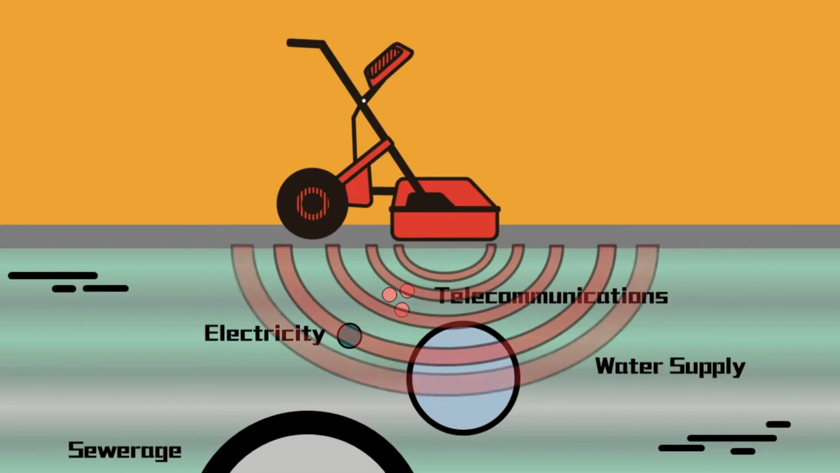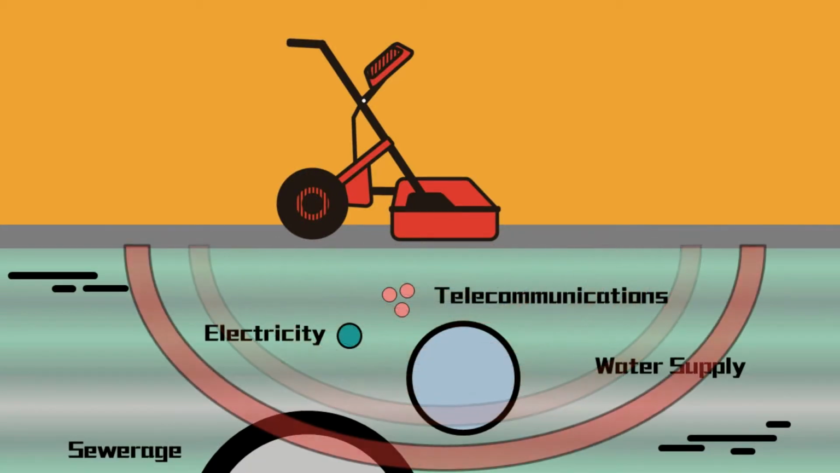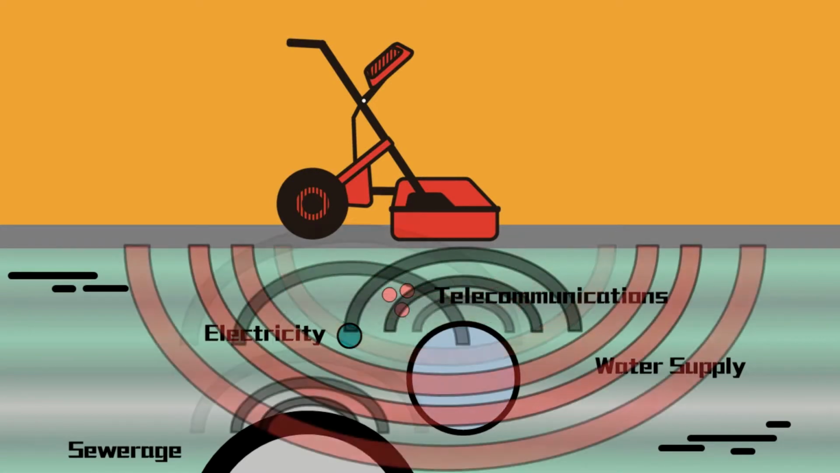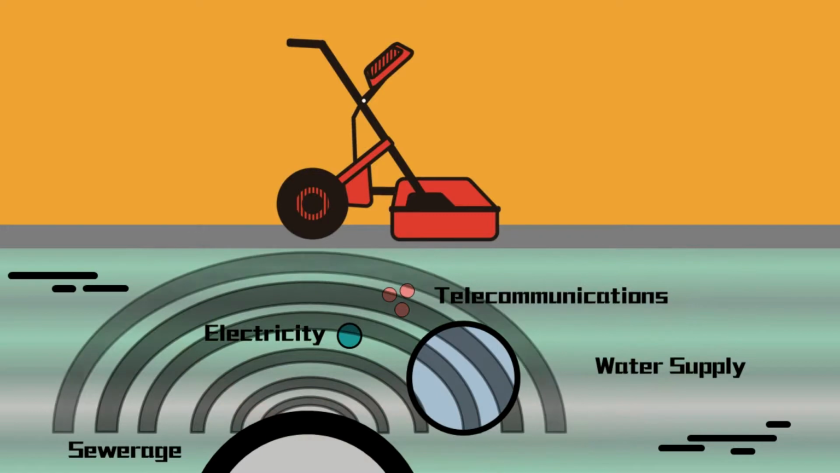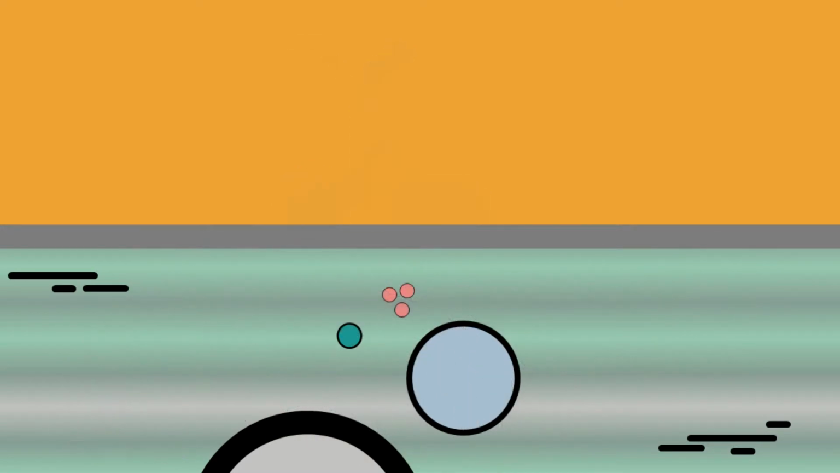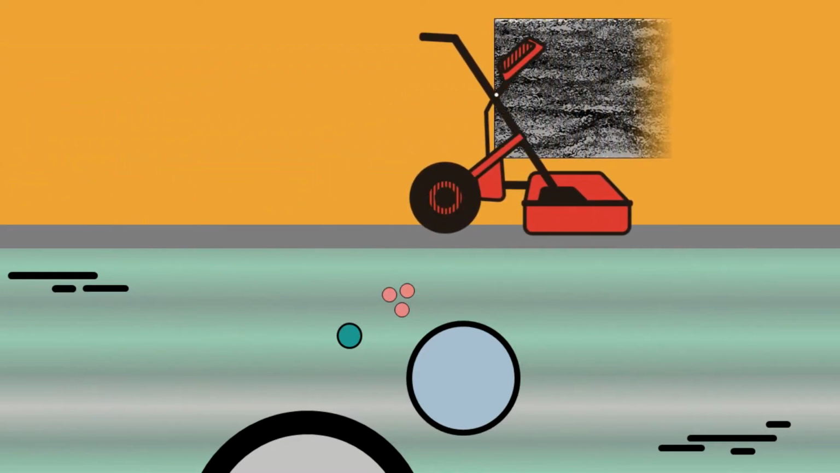GPR sends out a very short electromagnetic pulse into the ground. It receives the echoes from any sufficiently big objects which are electrically different and contrasting from the host media, like metallic and non-metallic pipes, pavement structures, and even water leaks and voids.